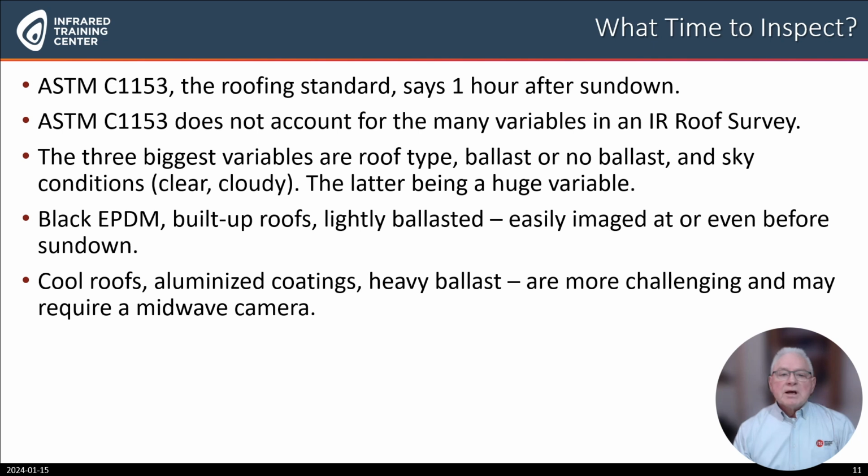ASTM C1153 provides roofing material thermography standards, including environmental conditions and minimum infrared camera specifications. However, the standard does not address things like different roofing materials, ballasted roofs, or roof coatings.